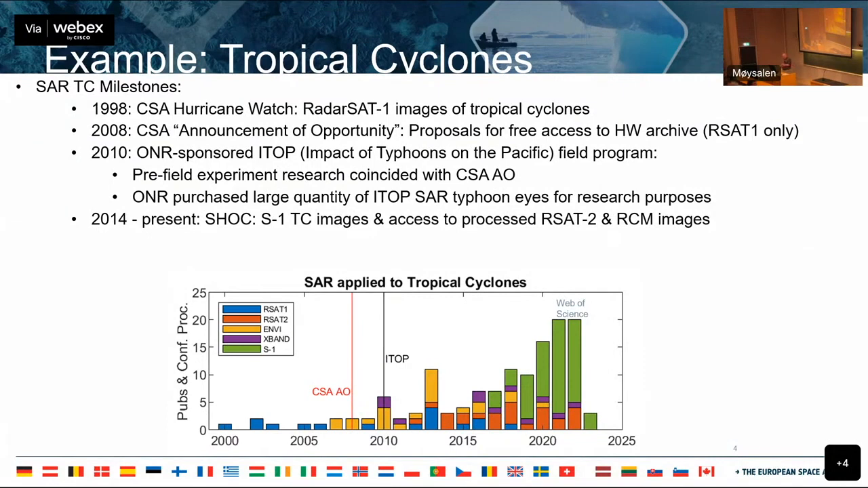And there were several milestones of tropical cyclone research with SAR. And the first is the Canadian Space Agency started this Hurricane Watch program where they collected all the possible RadarSat-1 images of tropical cyclones. But those data were held in Canada and they weren't widely shared. They were barely shared at all. Then in 2008,